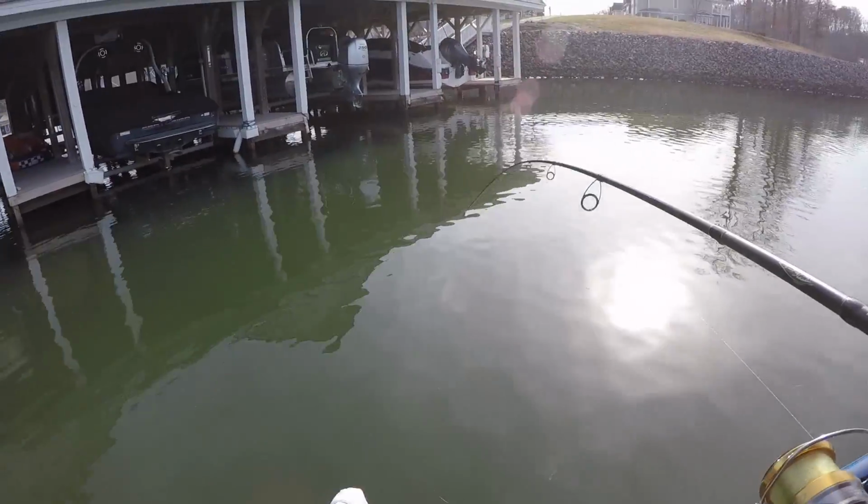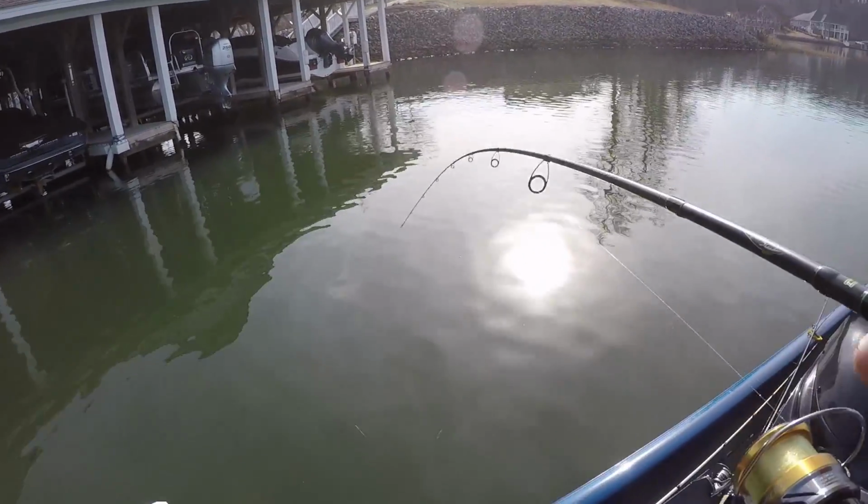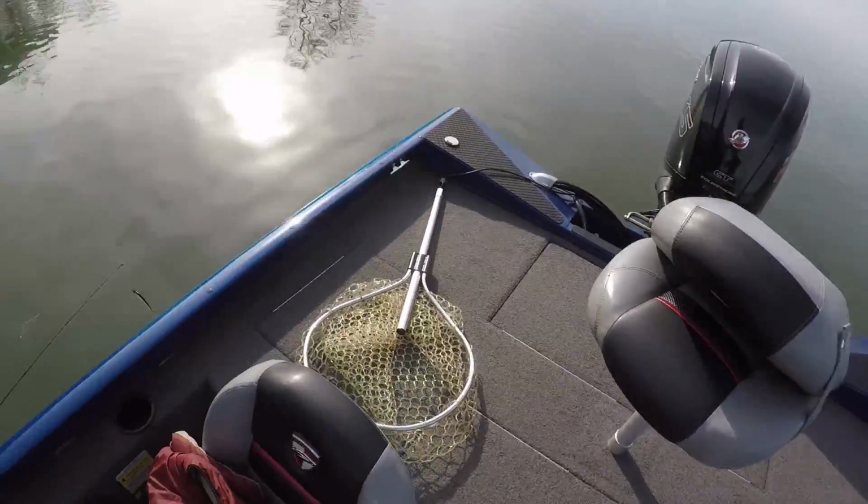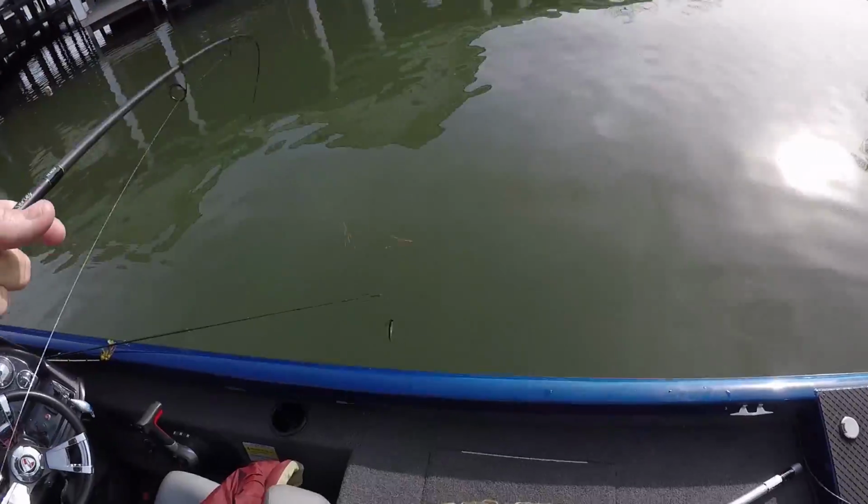If a bass is holding close to the post, or if he's on a stump or something, you're not going to see him. Wow, gosh, it must be a spotted bass. Wow.